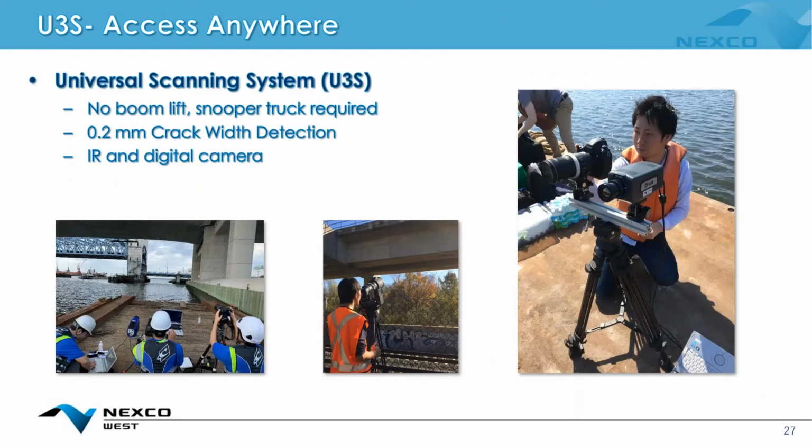The imaging systems we used to get this exterior and the rest of the components were the U3S and ACS. U3S is some kind of combination or setup of a digital camera and an IR camera. It could be on a tripod, a harness, or a cart, whatever is most efficient for the site.